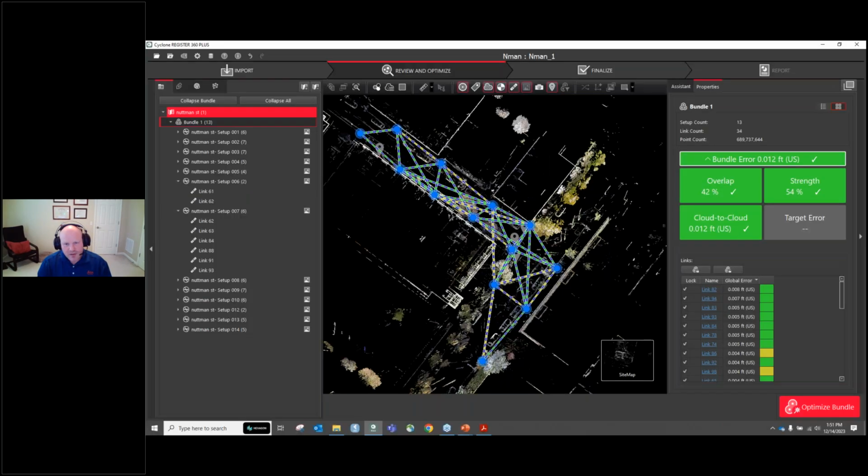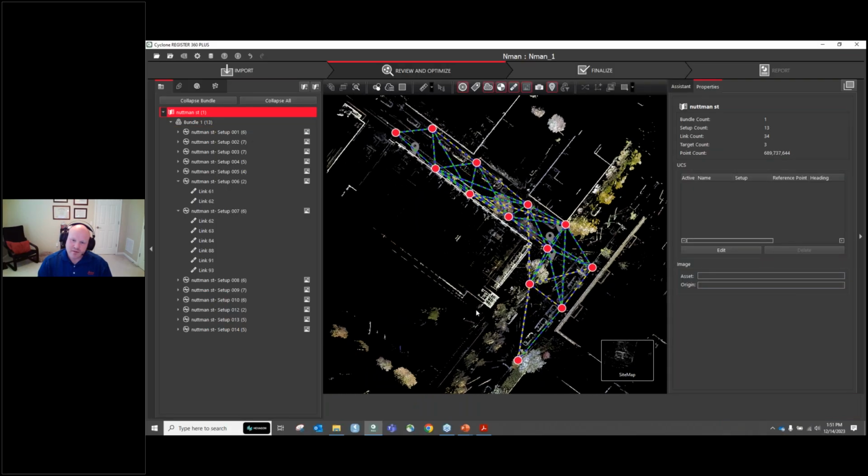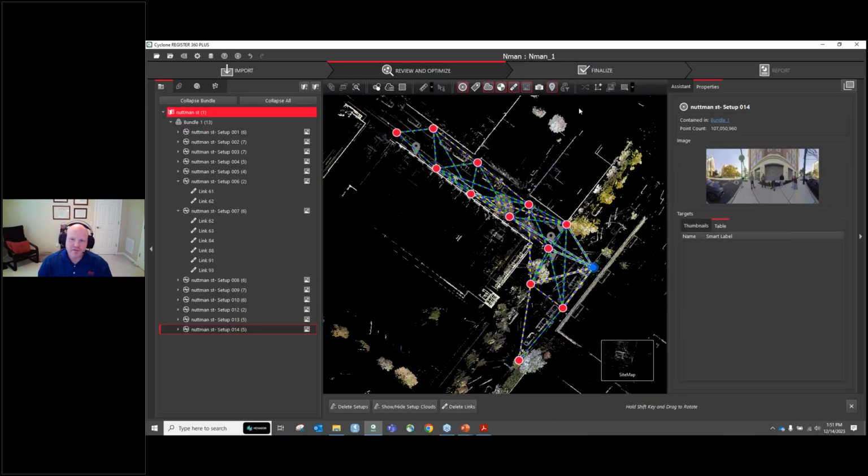And the big key takeaway, probably the most important thing we're going to talk about today, is WYSIWYG. What you see is what you get. So let's make a UCS real quick. And to do that, you jump into sitemap, click a station. Let's make a UCS here, and we'll try to turn it up as building face, kind of like that.